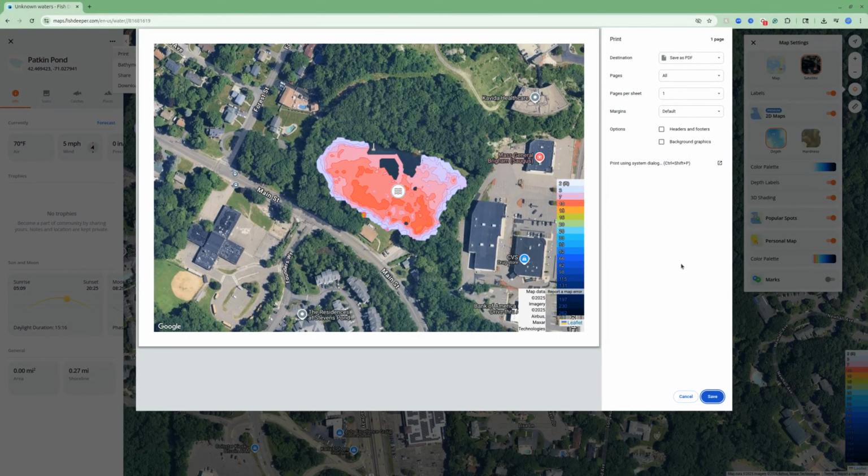So save as PDF here. Save it, print it out, stick it up on the sliding glass door of the club, take the PDF, share it with people inside the club, and now they have access to a map, which will help them go in and find fish, especially in the summer when the water gets hot and the fish go deep.